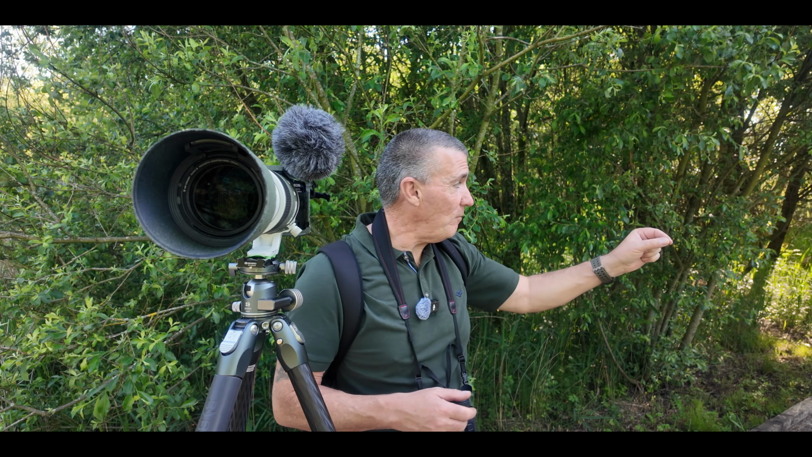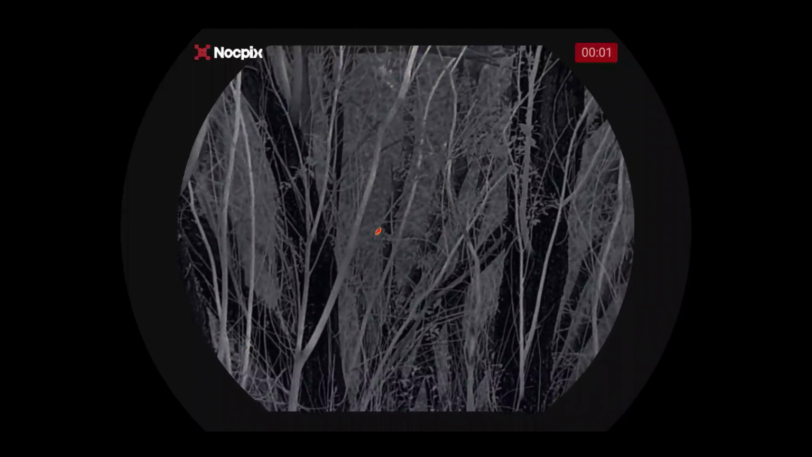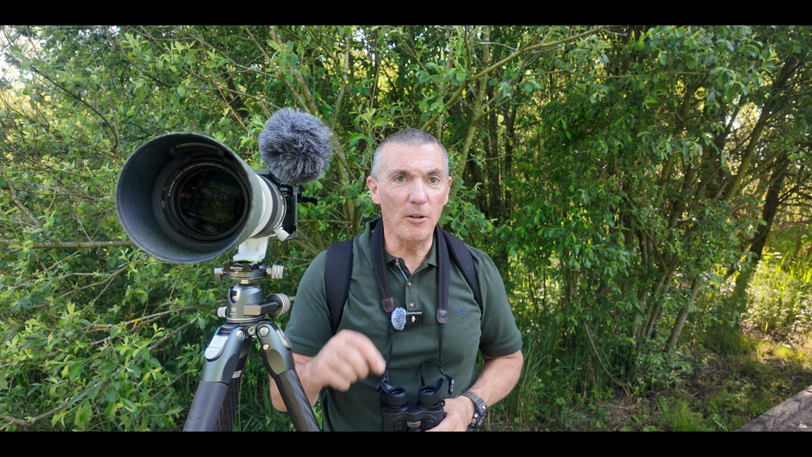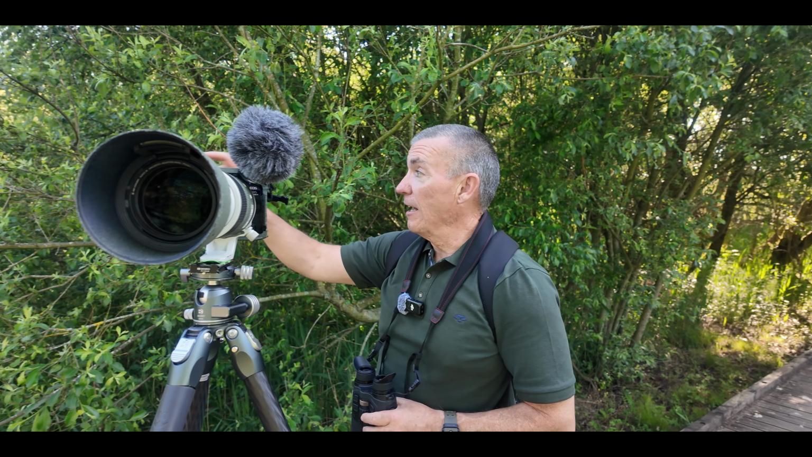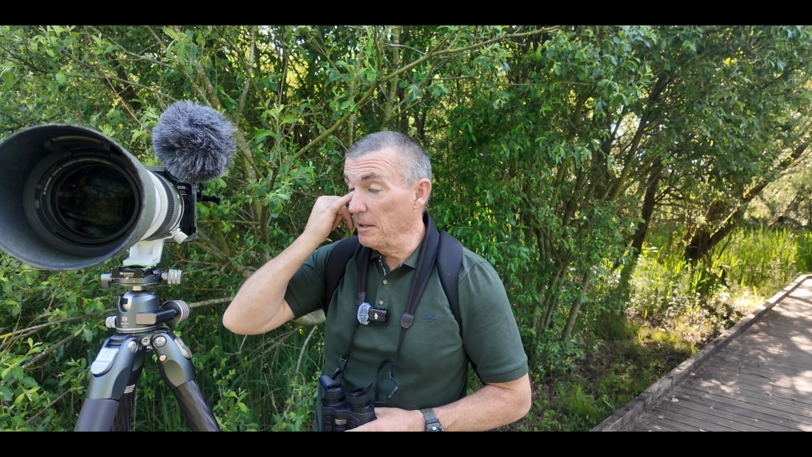So I've made my way through the woods now, and I've been tracking this Cetti's warbler. It's been flying through the woods, being able to track it completely with the thermal binoculars. Still yet to take a picture of it, but there are some other warblers as well, and I'm not too sure what they are. So I'm just going to stay here and have a look in all these trees here, because I suspect that they are in here somewhere. It's just a matter of finding them.